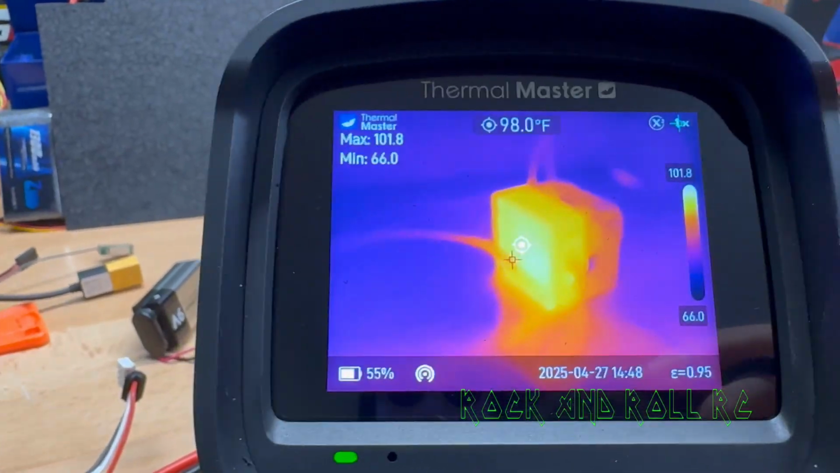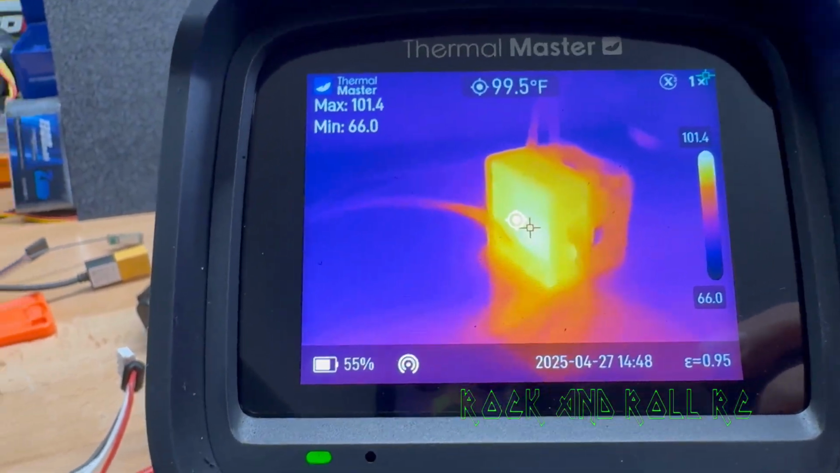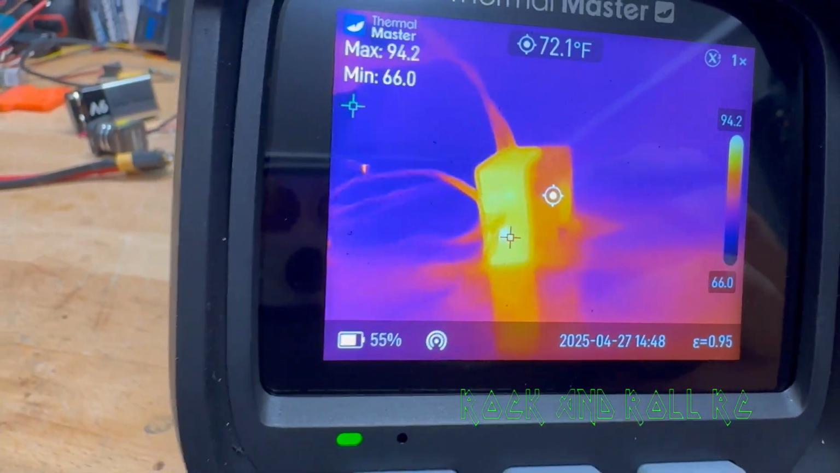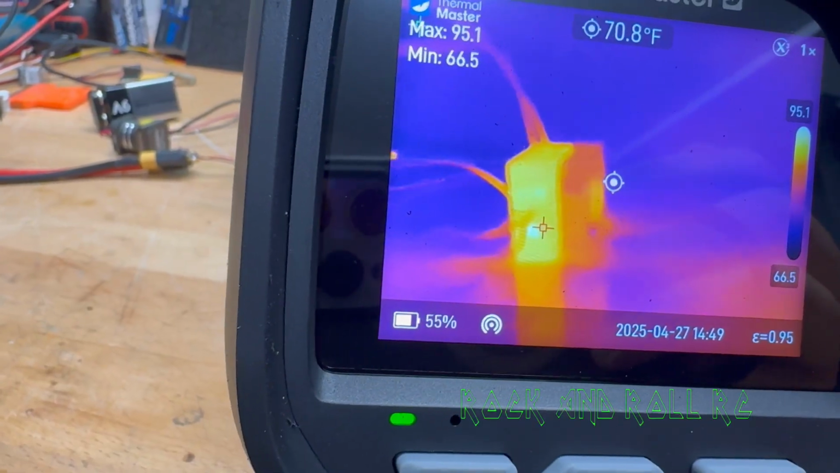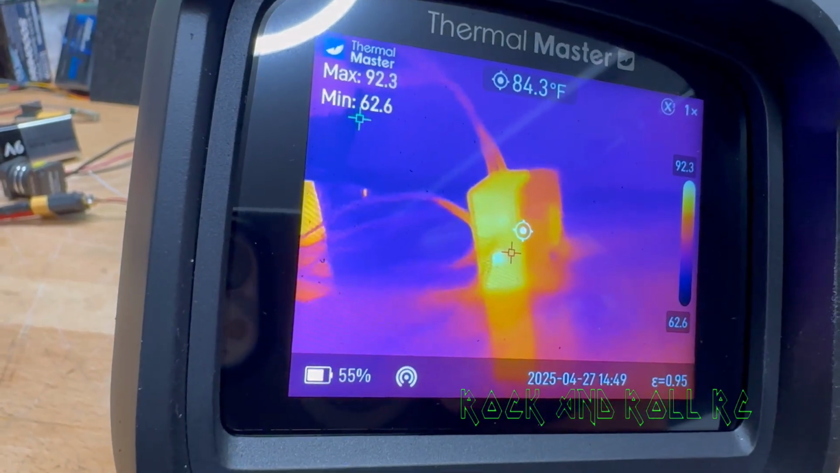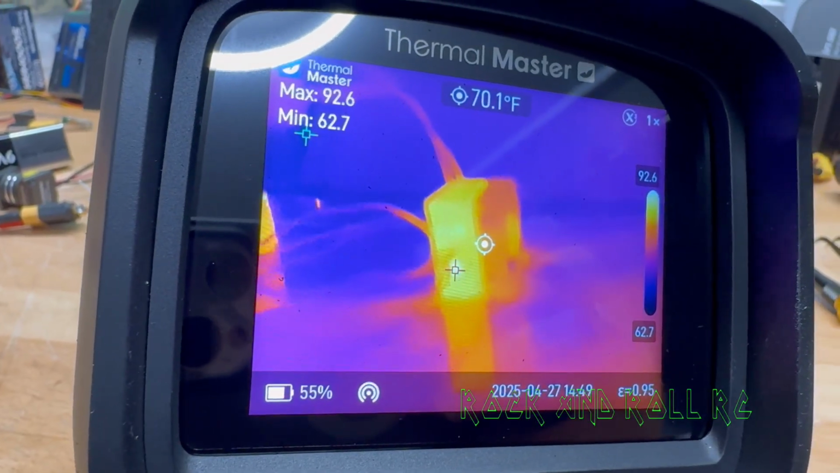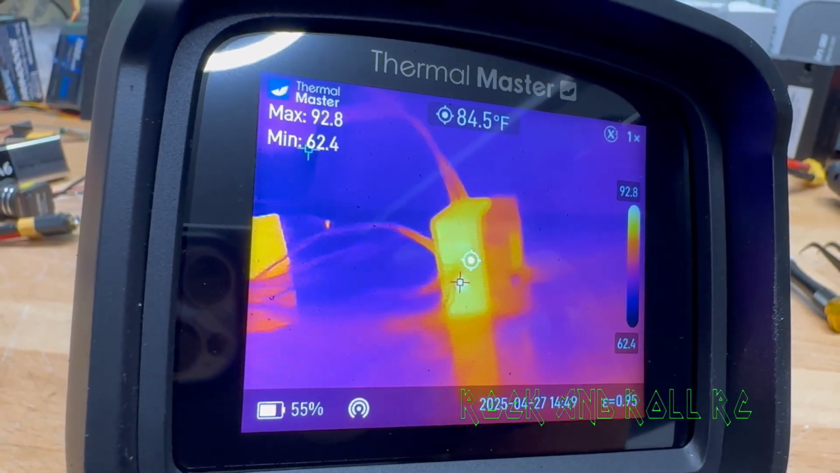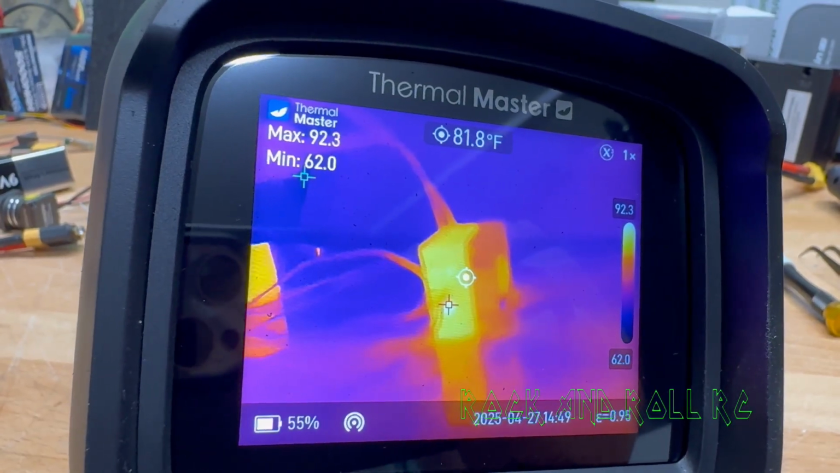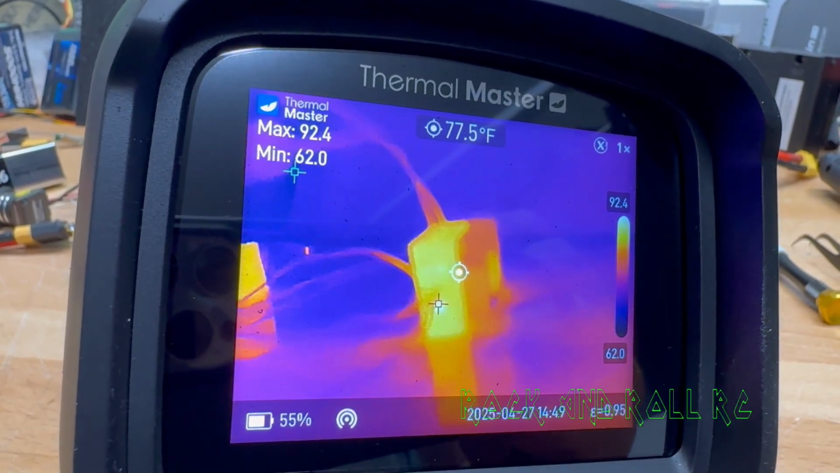Here's our test at 1 minute with the air coming into the VTX. The MIPI side is a little bit warmer than the fan side for obvious reasons, but the fan side is a lot cooler, but it's not the best solution. You'll see. So much cooler on that side. Keeping it cooler. A lot better than 140 degrees.